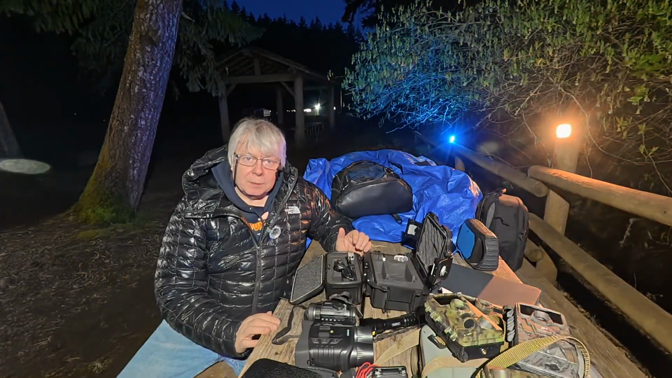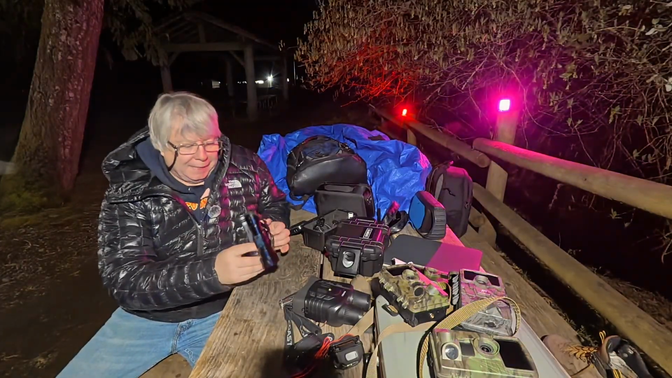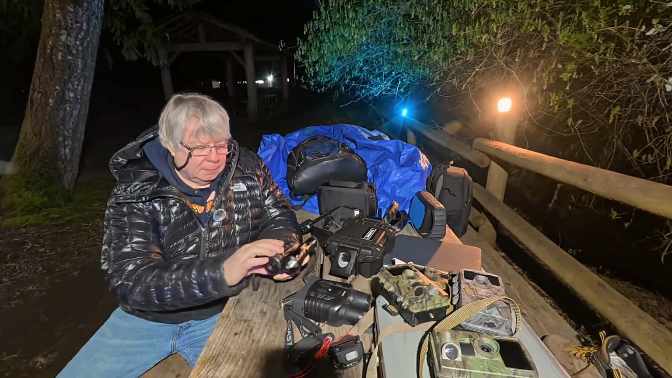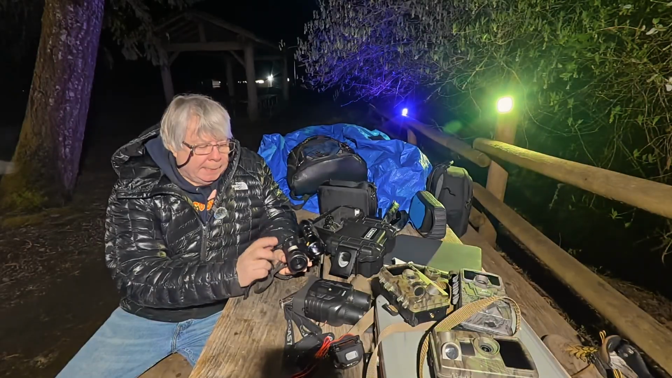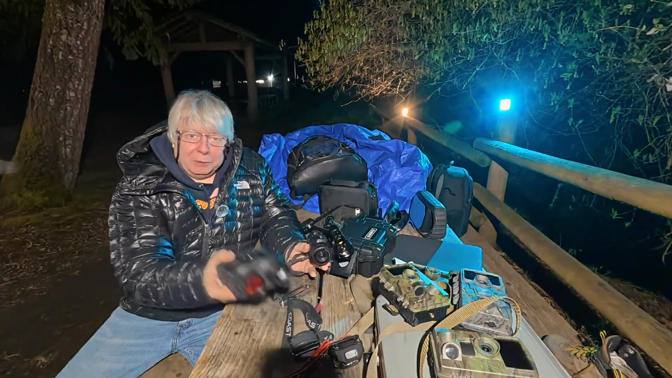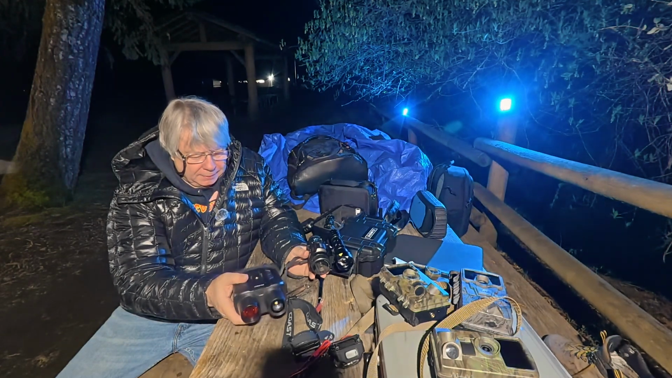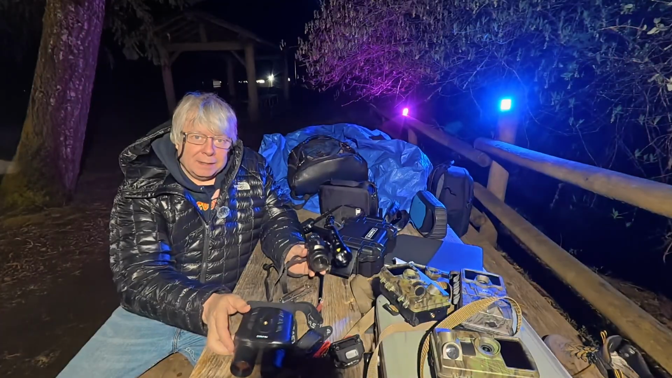Then we'll start running through our tests. All right, well, after some pretty elaborate assembly, I have put the illuminator onto the Psionics Aurora Pro. And just very quickly, if you're doing a comparison of which is easier, with the Akaso you basically just take it out of the box, press the right button, and you're ready to go.